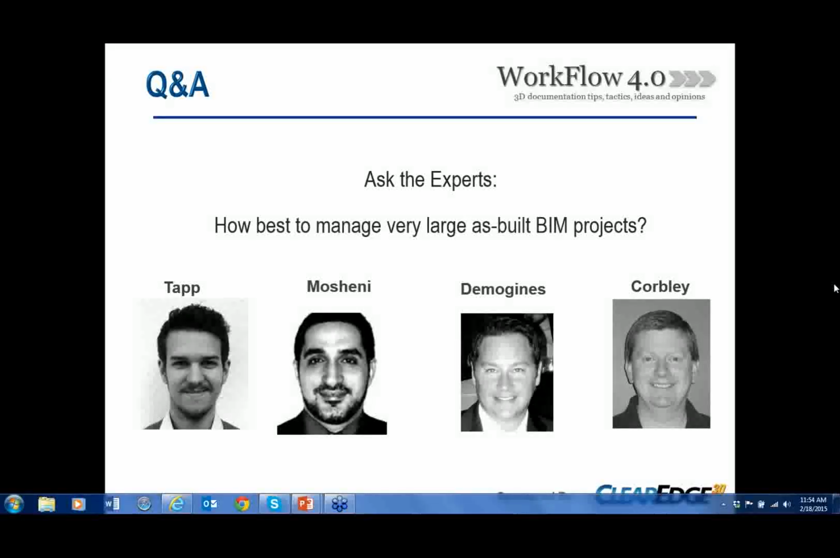And Phil, this one's for you. What IFC data extraction tool or method did you employ? Well, actually, for this one, we used the native export within Revit. There is also a tool you can download to export directly to ArchiCAD.